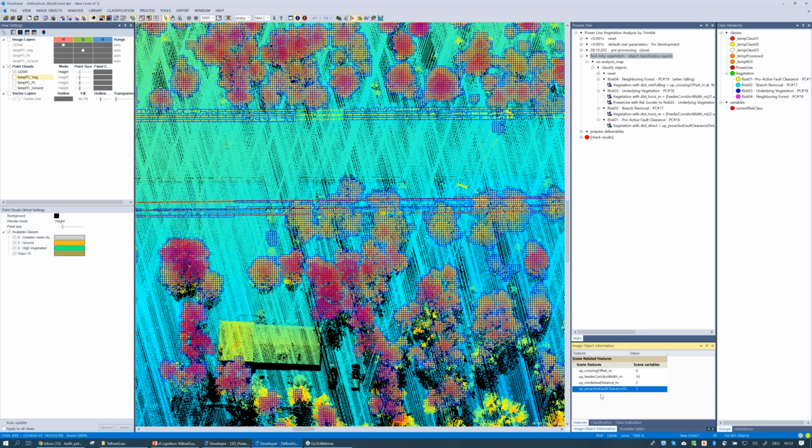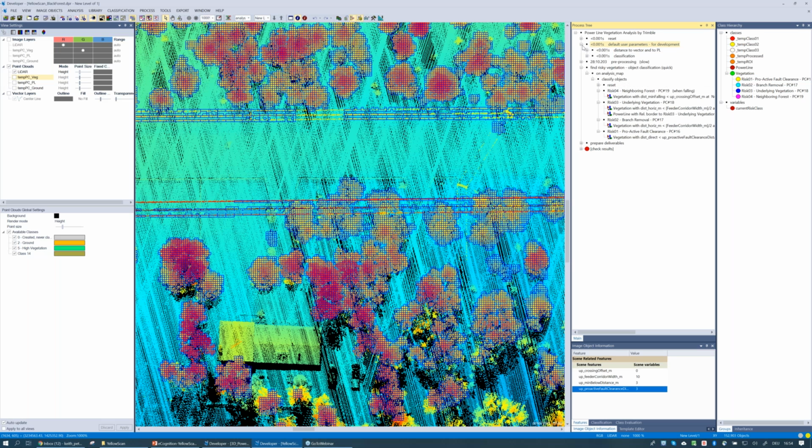You see there, these are scene variables. Well, it gives us a lot of flexibility, especially in a production-oriented rule set. First of all, the user at the very beginning, at the outset of a rule set, can go in, and as we can see here, we have these default user parameters for development, and users can set various variables here. So you can see here's my maximum distance to vegetation, to power line distance. This is what I was using to define my corridor. I set this to 100 meters.